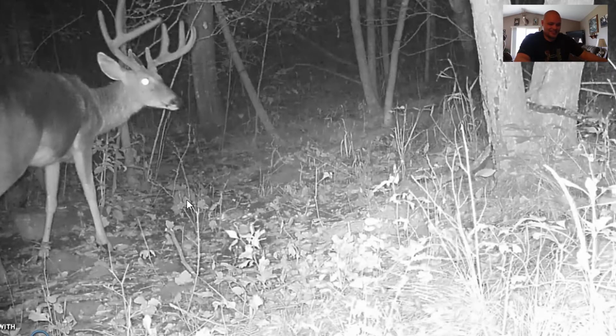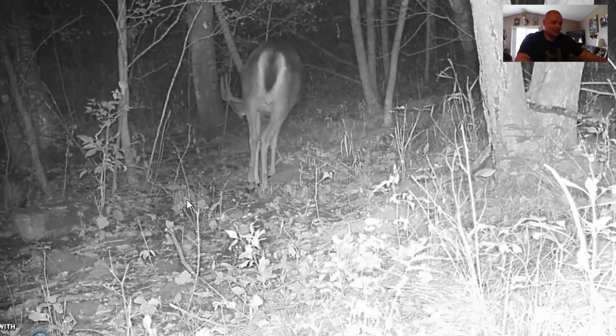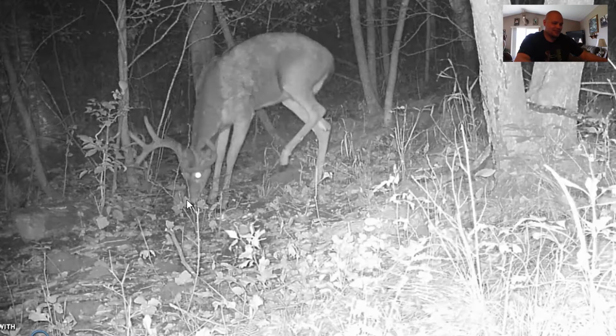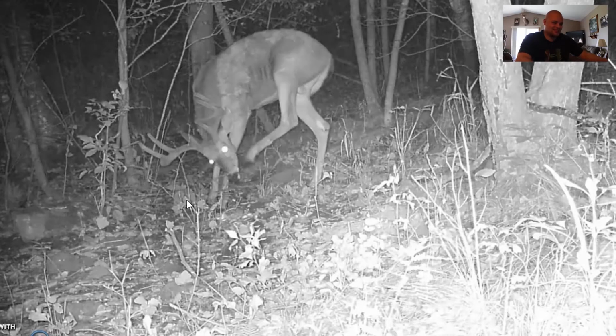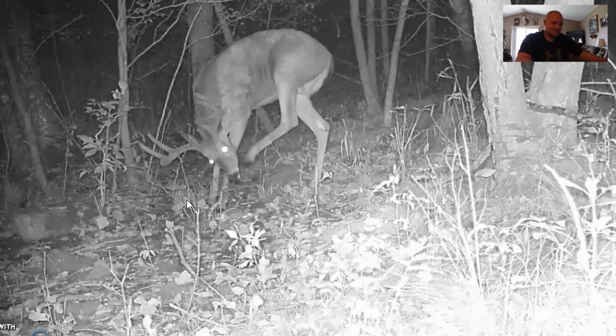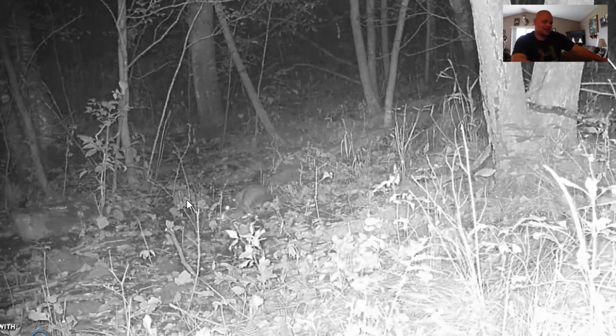Oh, look at him. That's at 2:30 in the morning, though. It's a nice rack. Oh, my God. Look at him. It's really funny to see them itch. I just don't think of wildlife itching, but obviously they do. All right, and the rabbit came back.